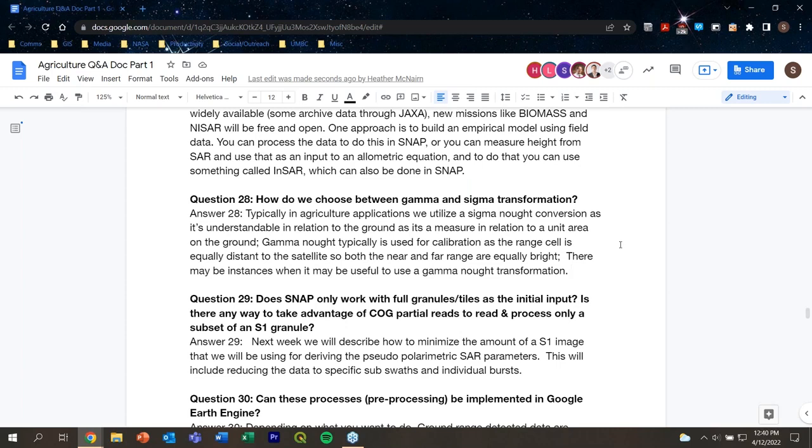From our understanding, gamma naught's typically more used for calibration, as the range cell is equally distanced to the satellite, so both the near and far range are equally bright. There may be instances where it's useful to use a gamma naught transformation, but typically in our SAR applications for agriculture, we have been utilizing a sigma naught transformation.